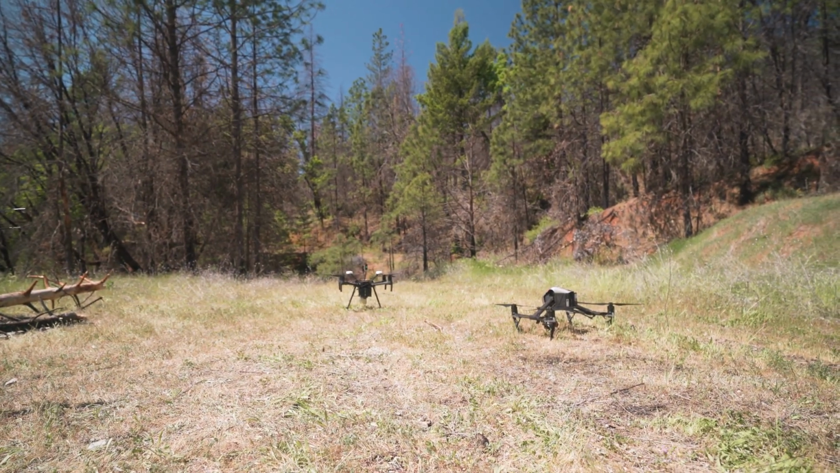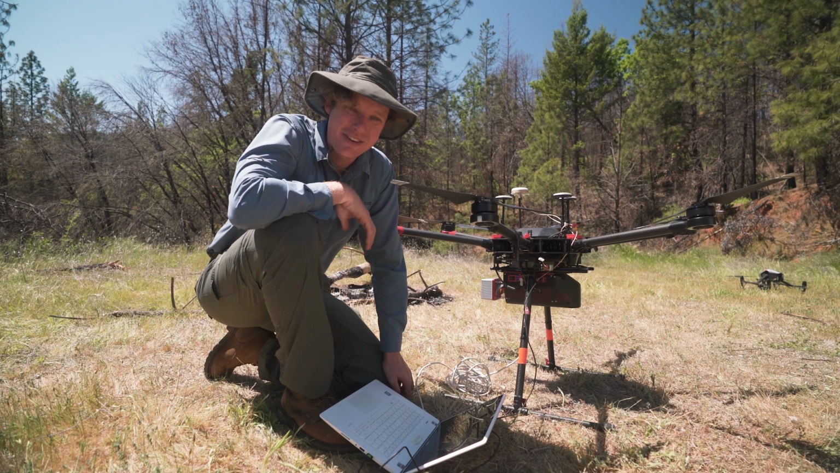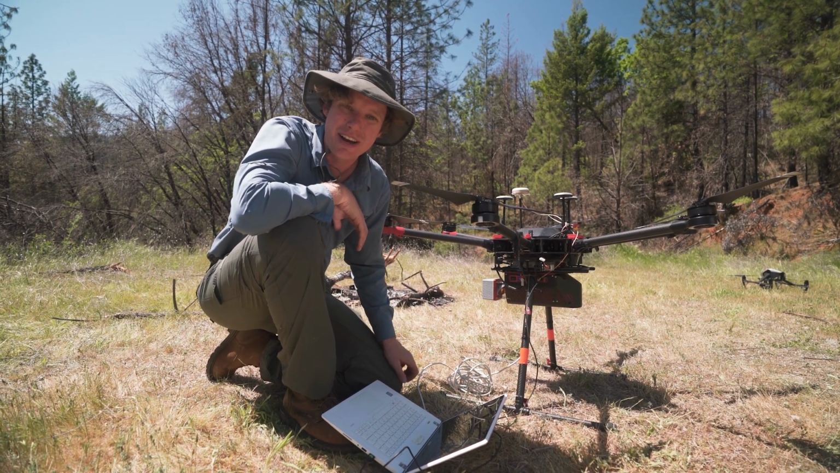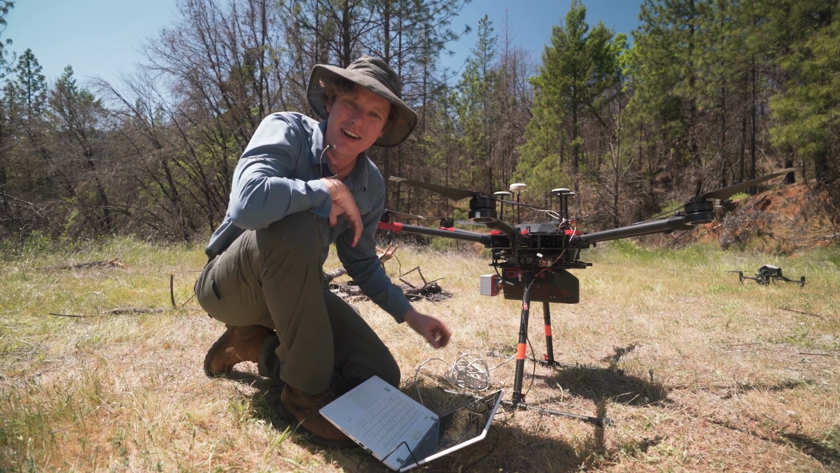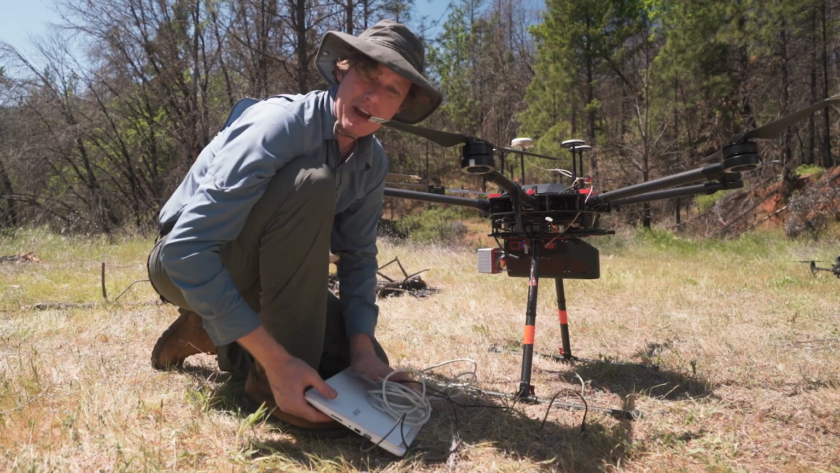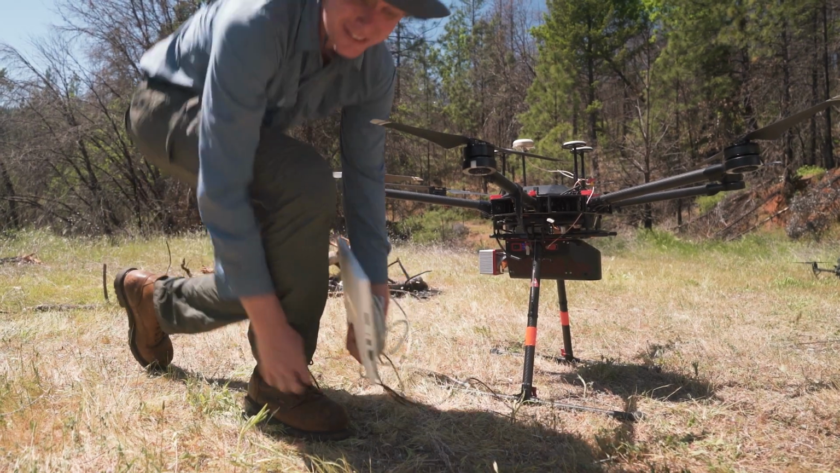All right, now we got the M600 with this Riegl on it. And right now I connected into it with my laptop. I have to do some configuration to the LiDAR before I can take off flying. Cool. So now we wait 5 minutes, then we'll take off and start flying.